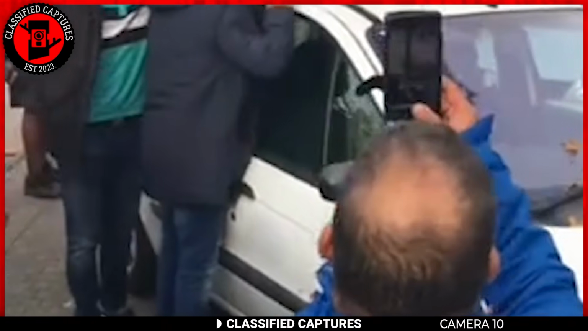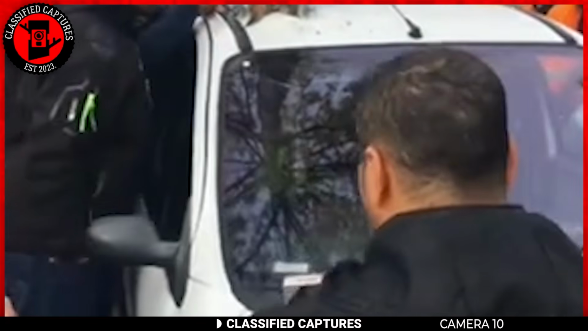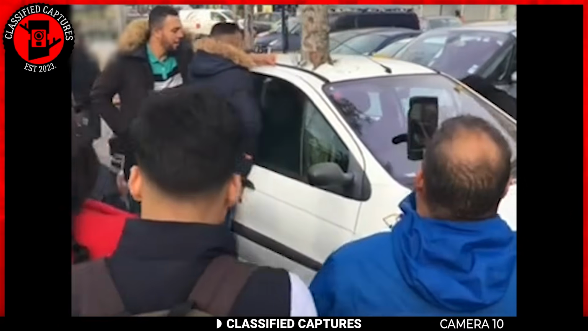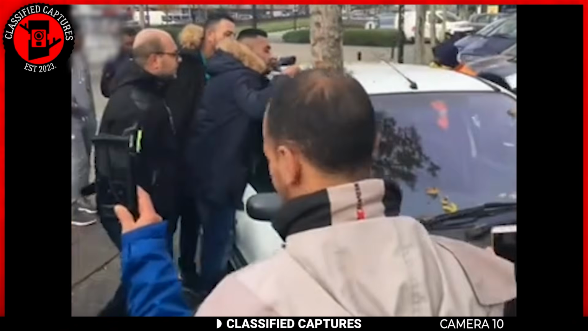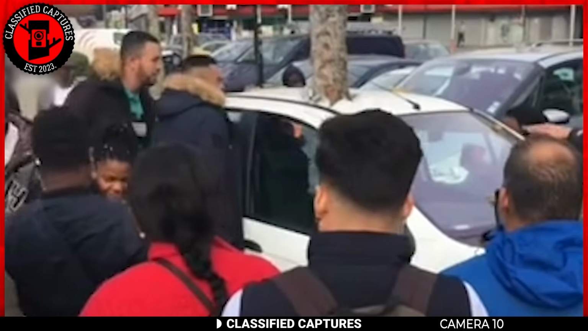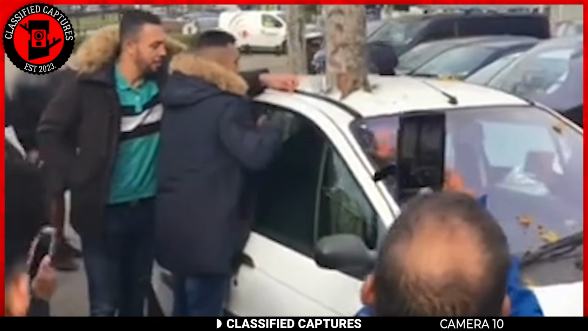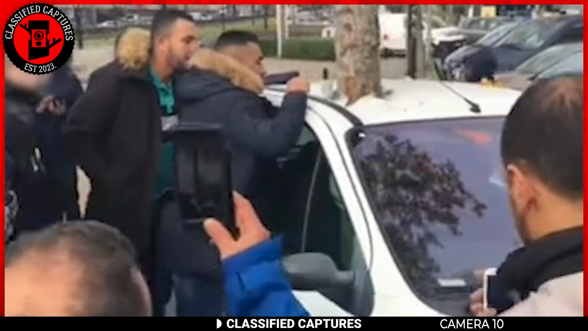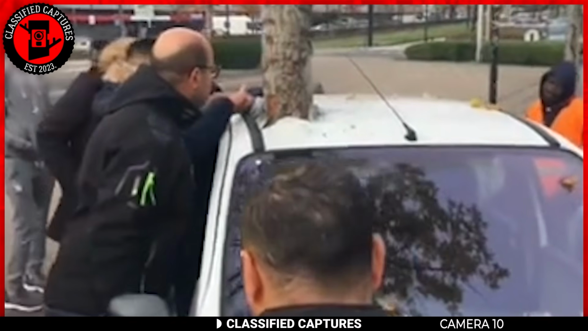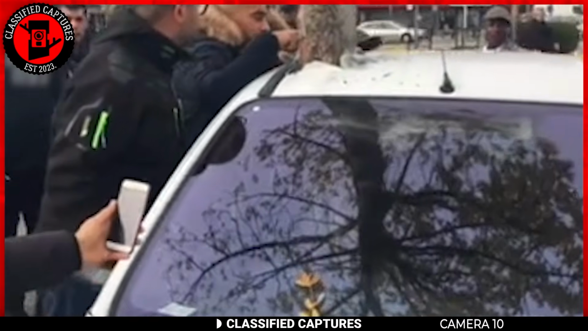Matrix glitches are some of the most bizarre and mind-bending phenomena that people report all over the world, and this next clip is no exception. A man parked his car in a lot, went about his business, and returned to find something completely unreal. There, lodged into his car, was a tree, but not in an ordinary way. This tree appeared to have grown through the front passenger seat from the ground up through the car's interior.